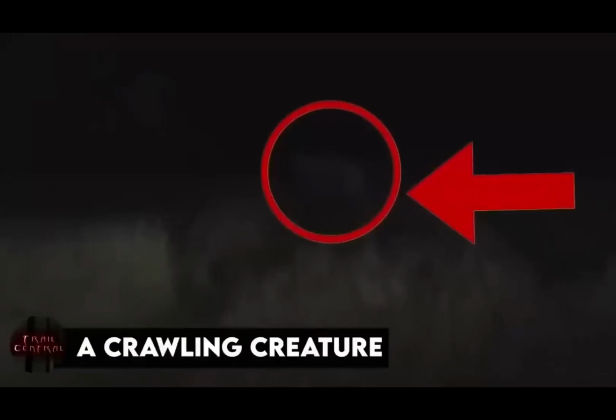A crawling creature. This video literally has everyone spooking out as they see a weird glowing creature in the middle of nowhere at night crawling on the ground. Some call it the rake, while others think it's just some unknown animal. But the ones who happened to record it said it looked similar to a human, but was not a human at all. So then, what was it? I guess we'll never know.